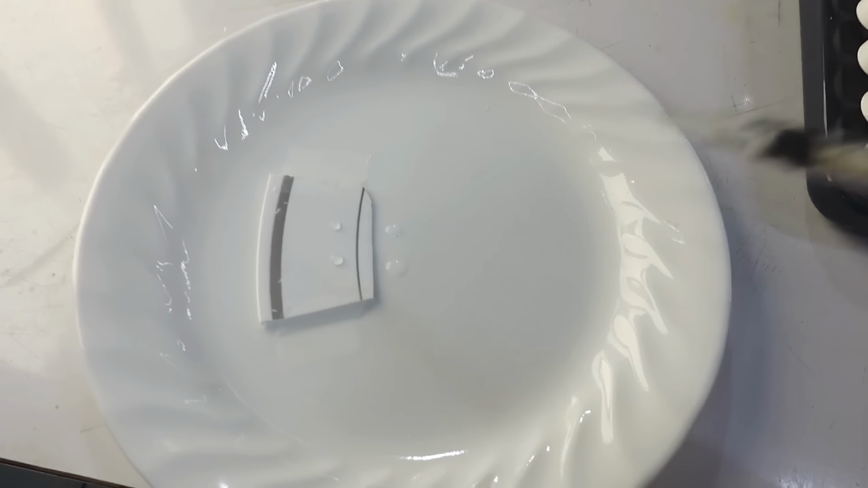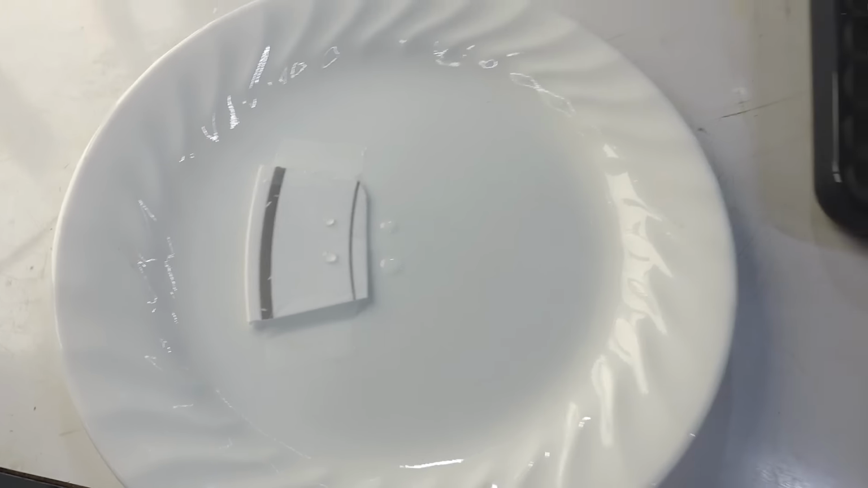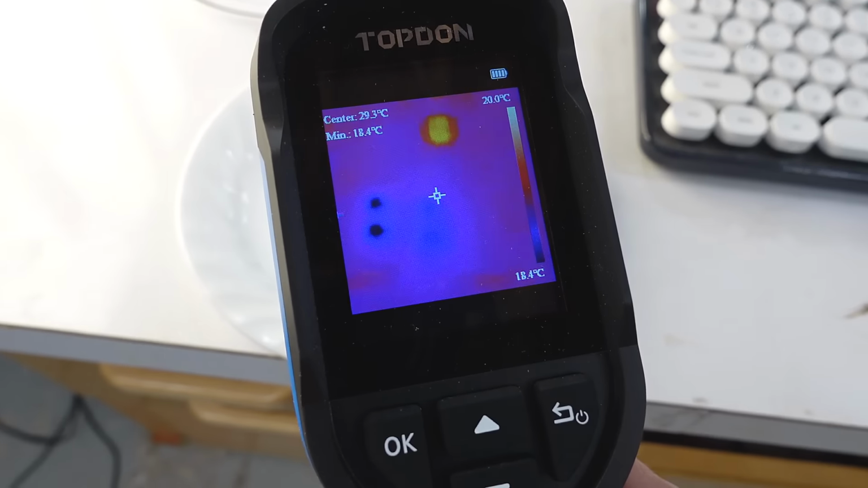So I just put some more drops on here on the ceramic and very close by on a piece of plastic plate. And now I can look at those with my Topdon TC004 infrared camera.